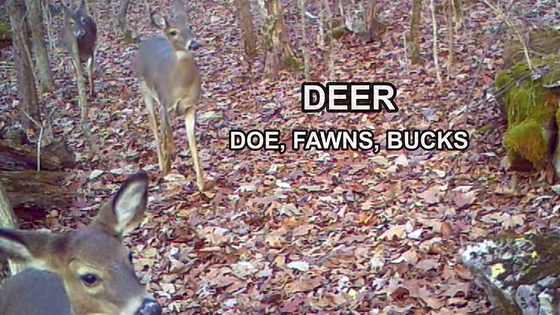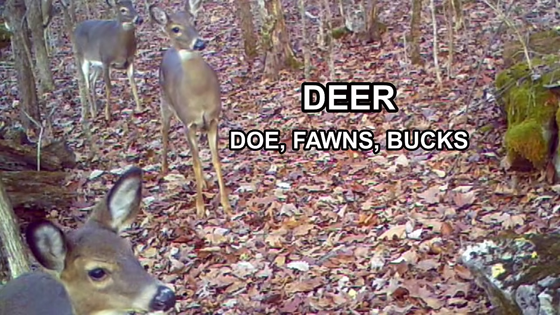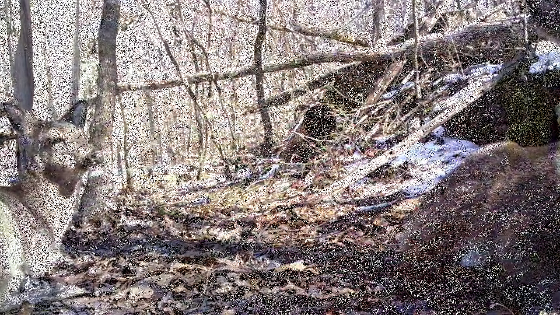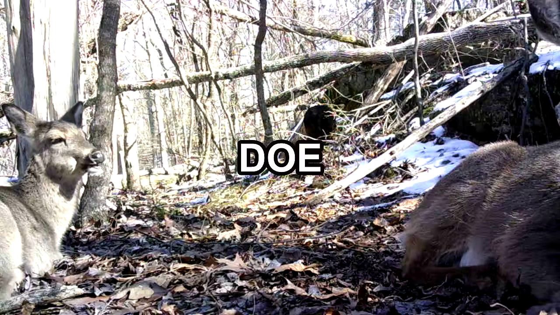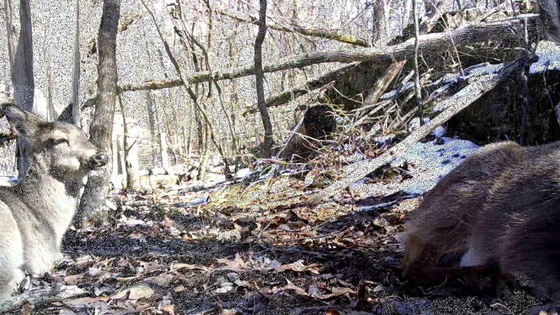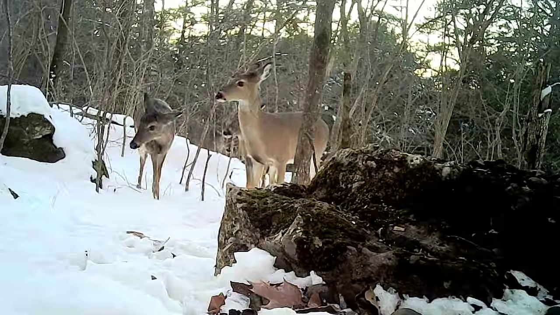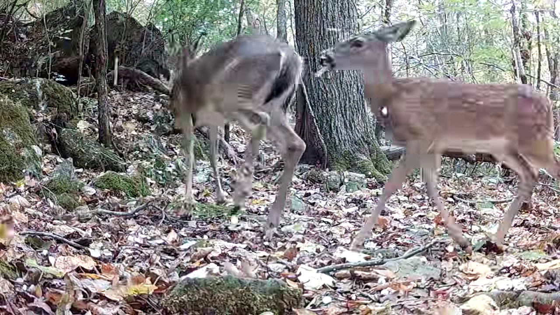Next up's the deer. We'll look at the does, the fawns, and the bucks. They do real good on this ridge. A little herd of does. Captured some good pictures of them just sitting around. They like to bed down on this ridge. And they move in front of the cameras. There's some beautiful little deer here. They move around in little herds.